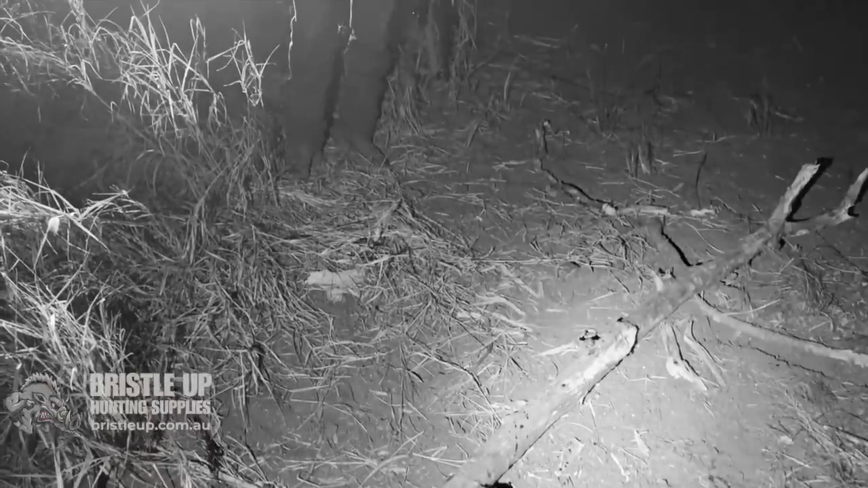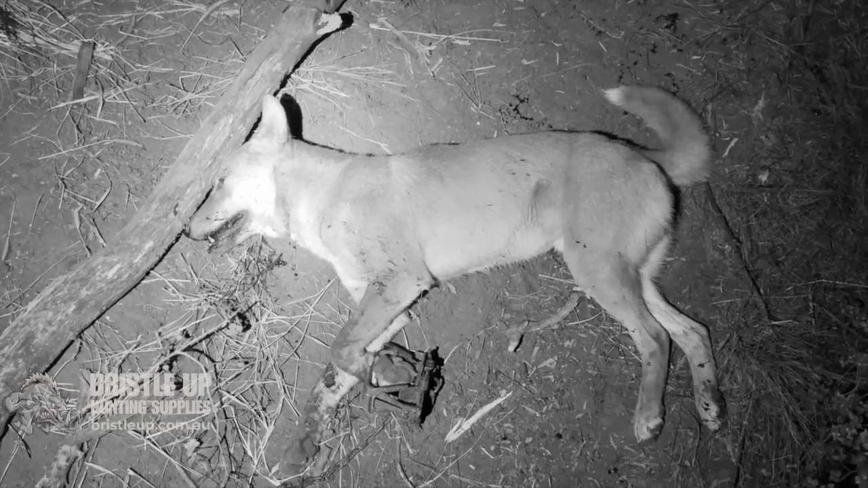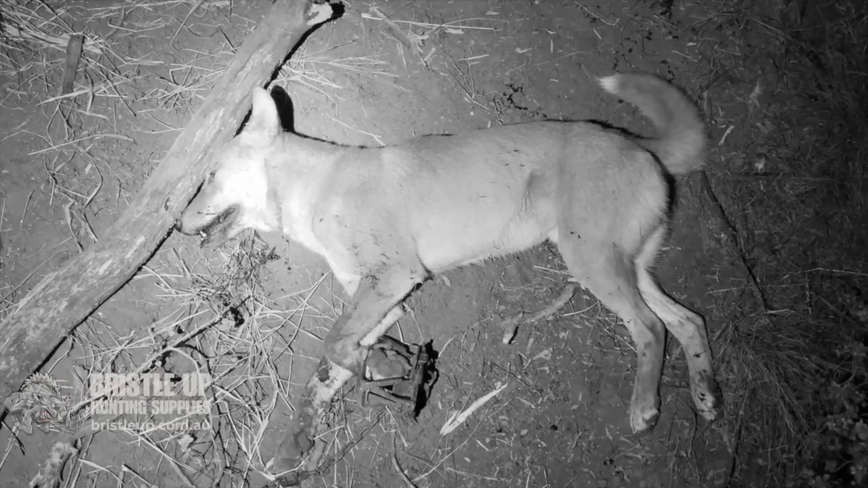Ben shot him with the little Chris .22. Anyway, let's get this trap reset and get him out of here. That's dog number 6 for this run.